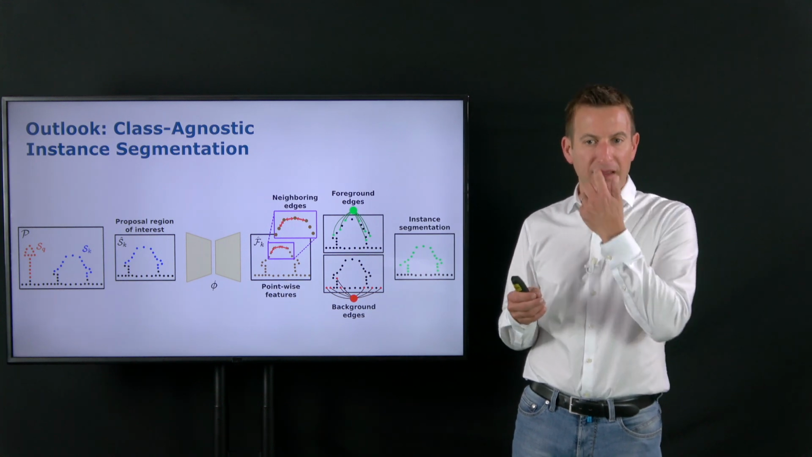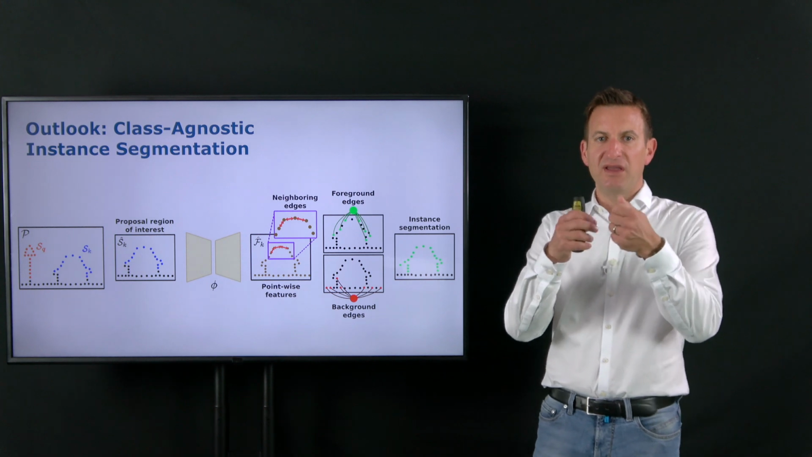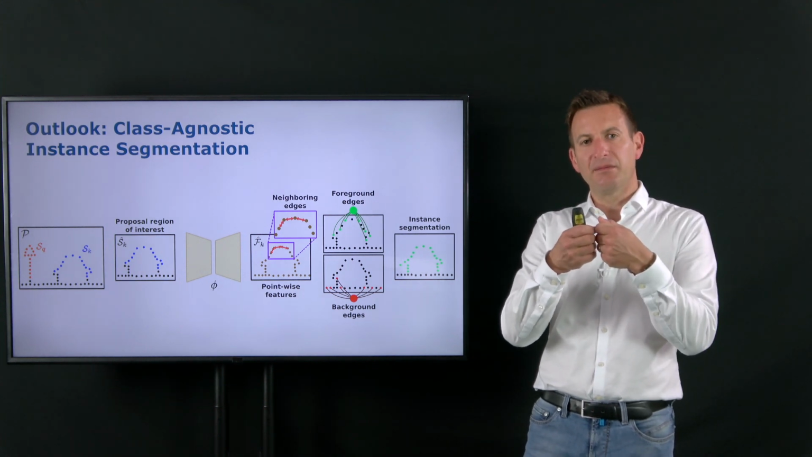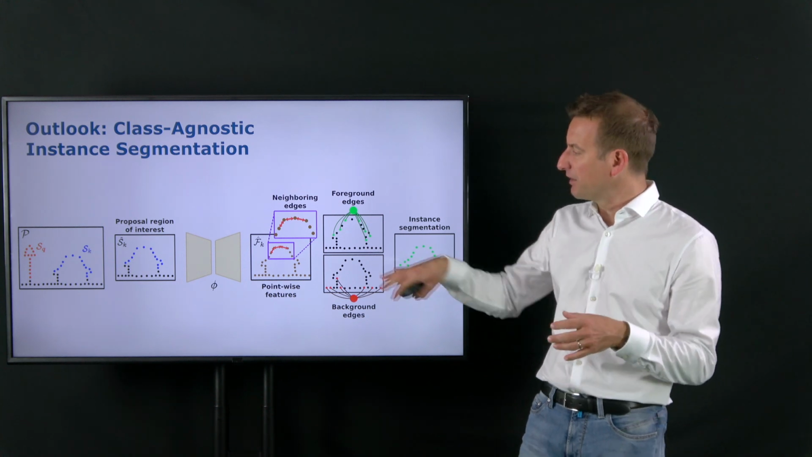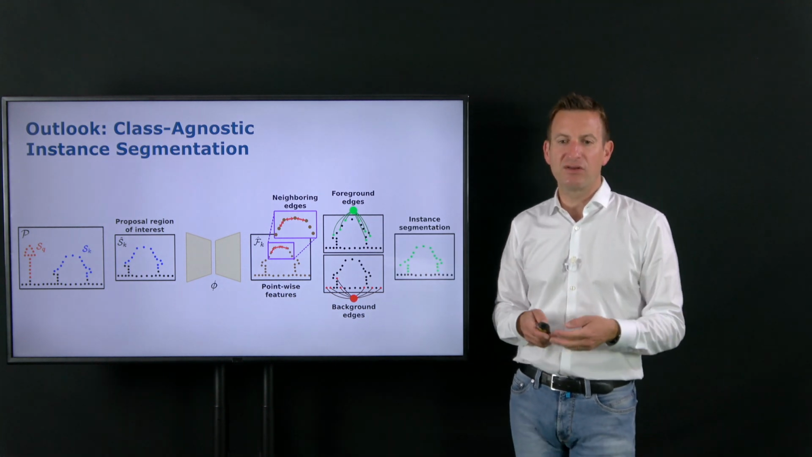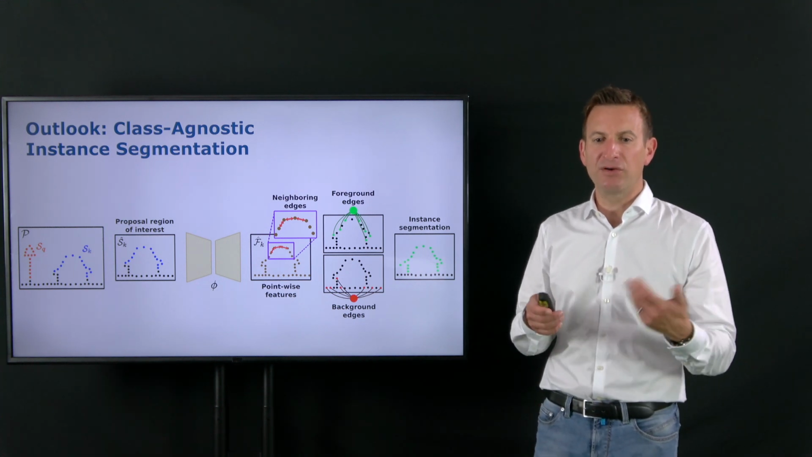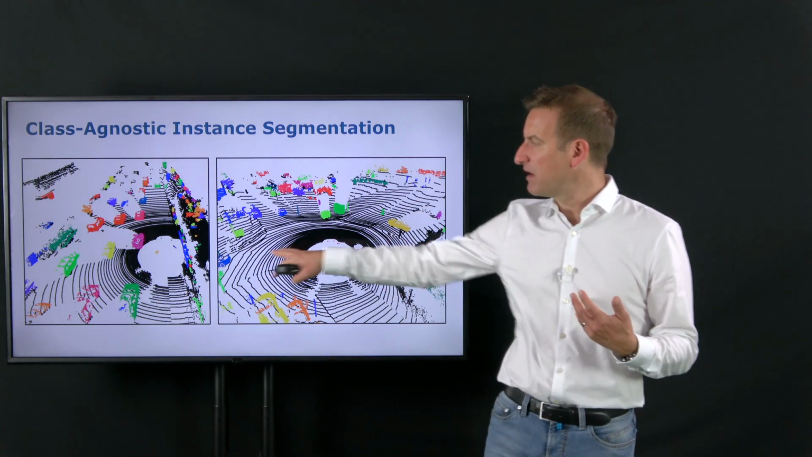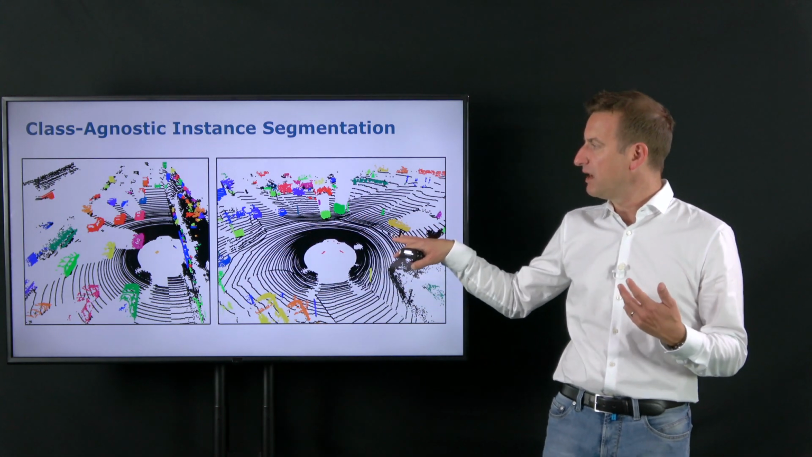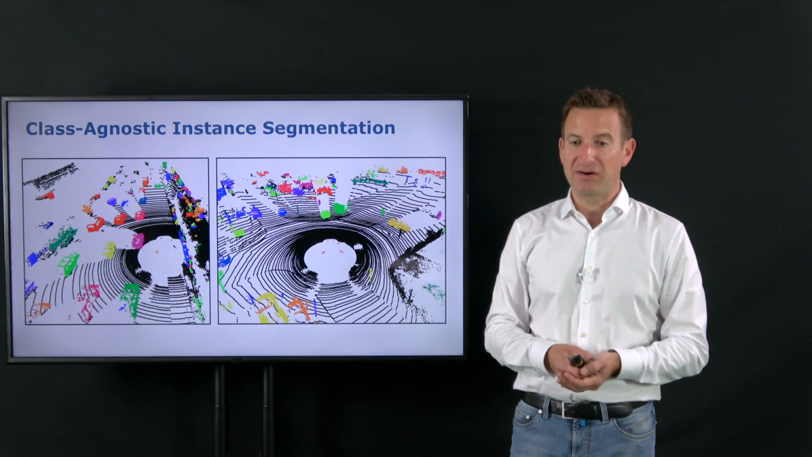So there's basically a region of interest which makes proposals, and then we see if, for some of those proposals, we can estimate what's foreground and background. Basically, we build a graph of those points, then run a graph cut to get a better separation of what's potentially foreground and background, that we can then feed into class-agnostic instance segmentation and segment those scans in an unsupervised manner into those objects and then get better and better results.